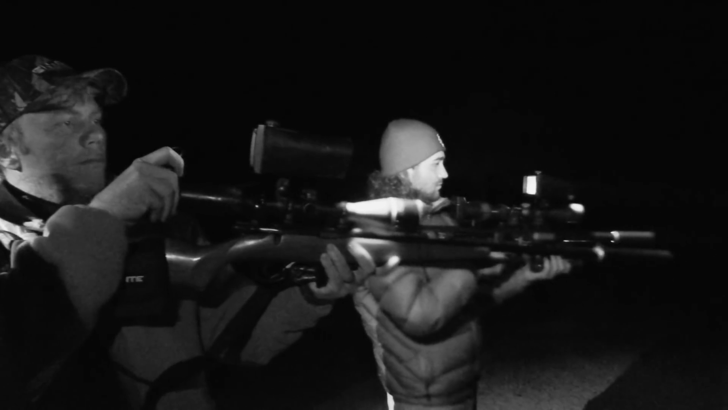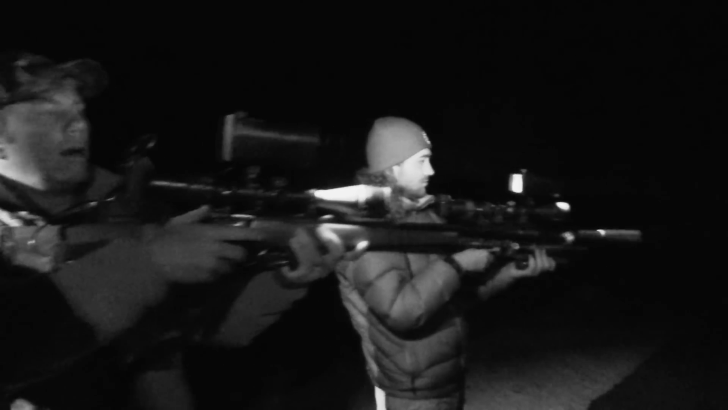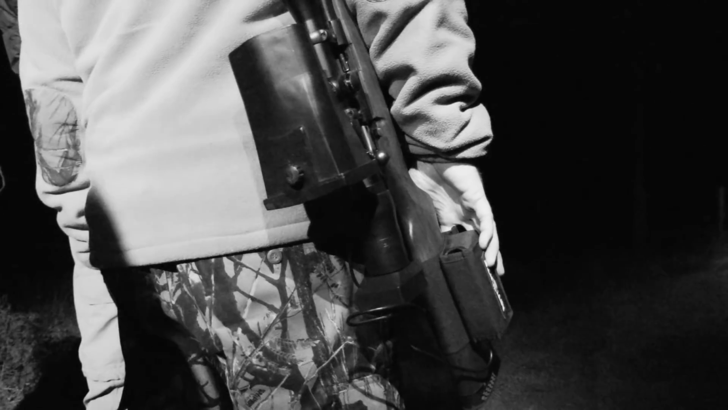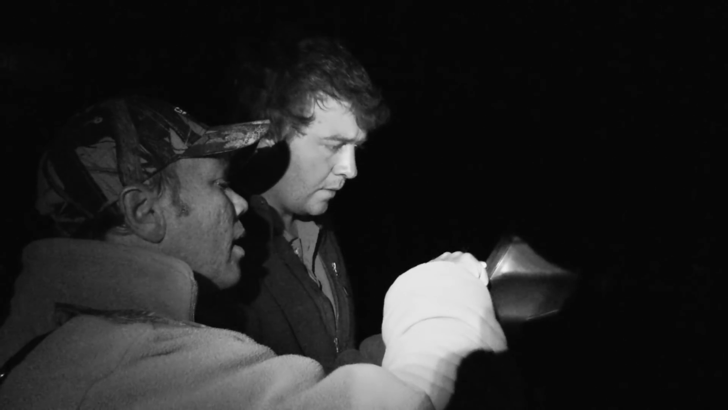There's double trouble tonight, as both Rich and I have night sight eagles fitted to our rifles. These units allow us to identify animals as far as 500 meters out, and if that's not enough, we have Willem behind the spotter helping us to scan around. The infrared cameras that we're using allow us to film in the dark, but with the naked eye, those powerful beams from the night sight units are completely invisible. This is definitely the most exciting kind of night hunting. The night vision allows us to walk and stalk through the bush, and it's not long until we spot something.